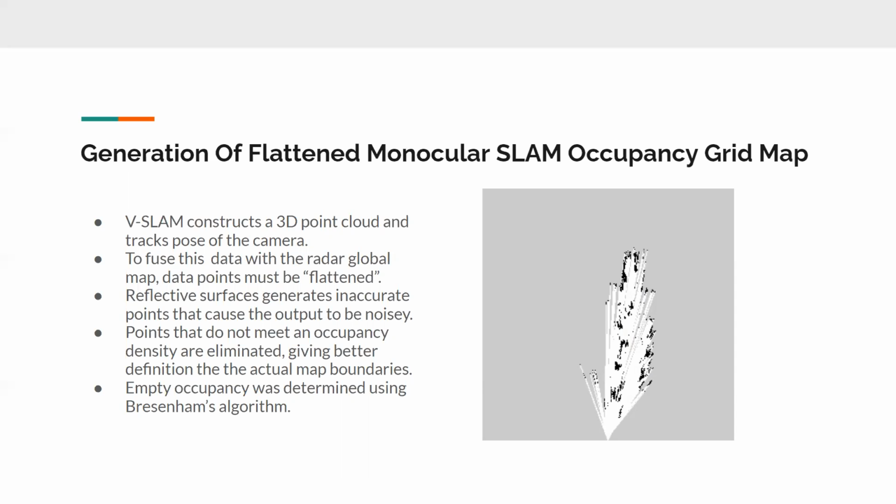To alleviate this, points that don't meet a particular density threshold are eliminated, which significantly cleans up the data and gives better definition to the edges of the grid map. Each of these points is then fed through Bresenham's algorithm to build the 2D occupancy grid map and give us the empty space occupancy.